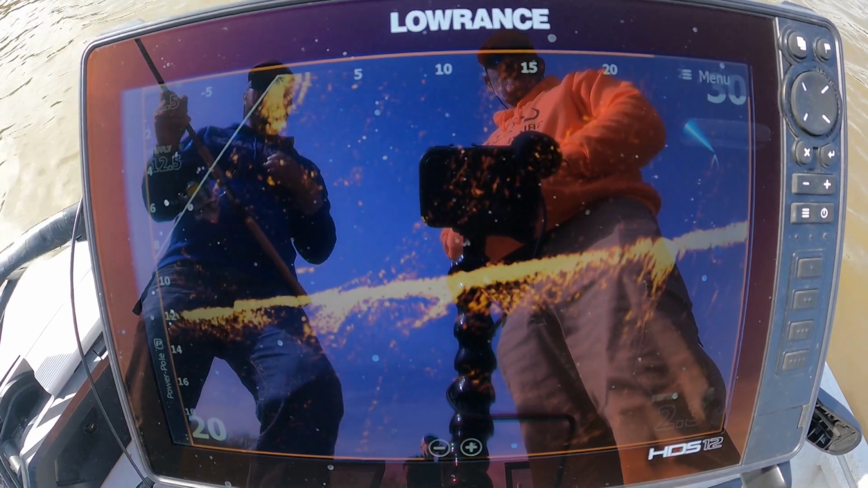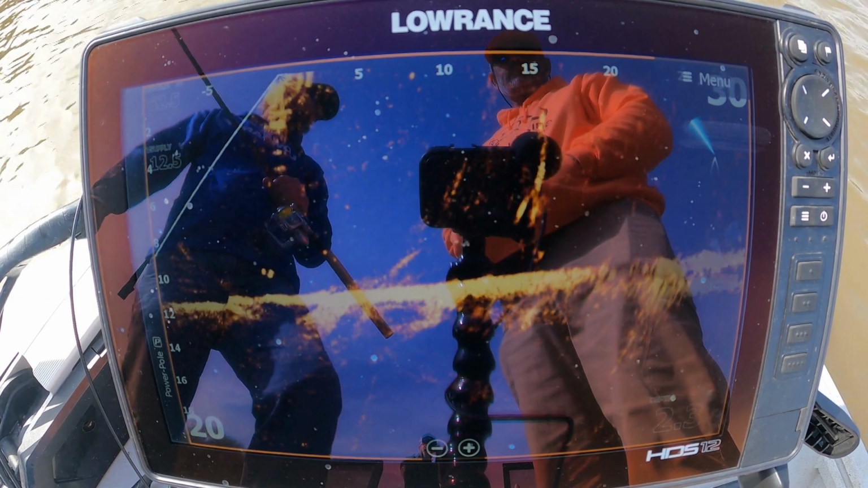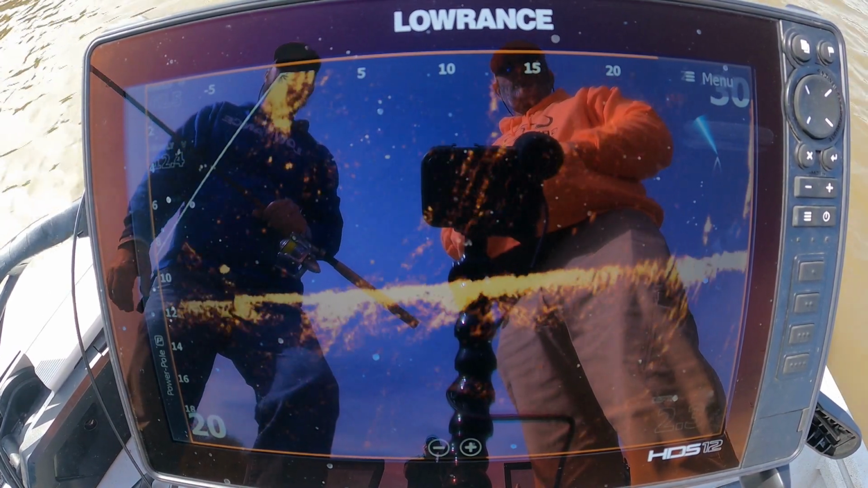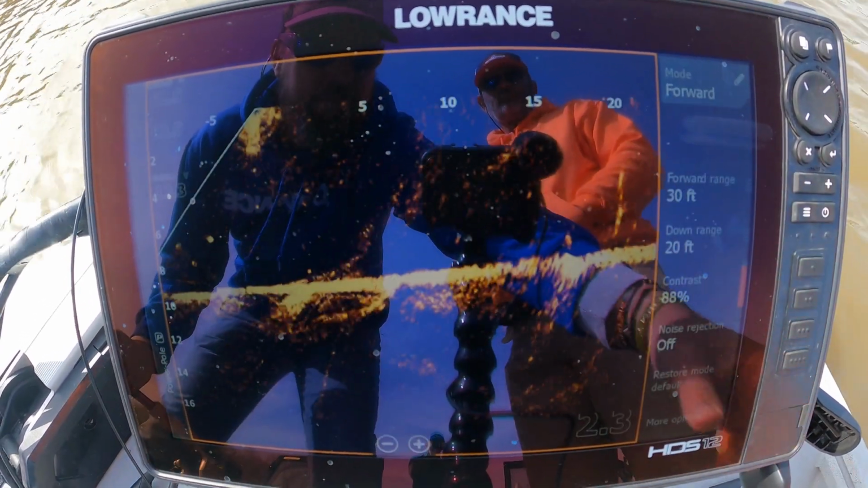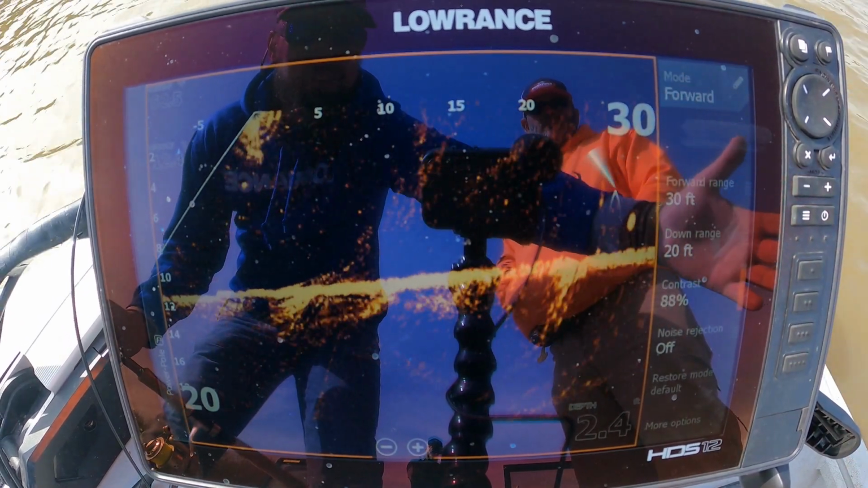I mainly crappie fish. And in crappie fishing, we're usually catching fish no more than 15, 16 foot down, whether we're in 30 foot of water or fishing just off the bottom in 15 foot. But a few of my basic settings that I like, I'm gonna run my downrange at 20 because I'm really not gonna chase fish past there.